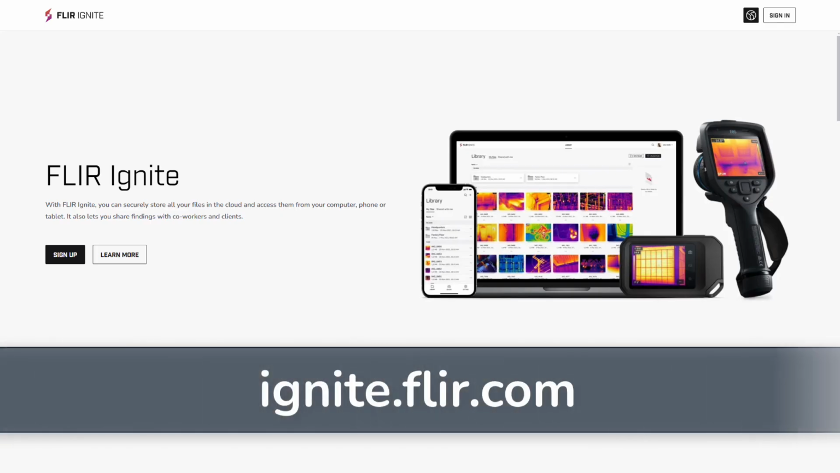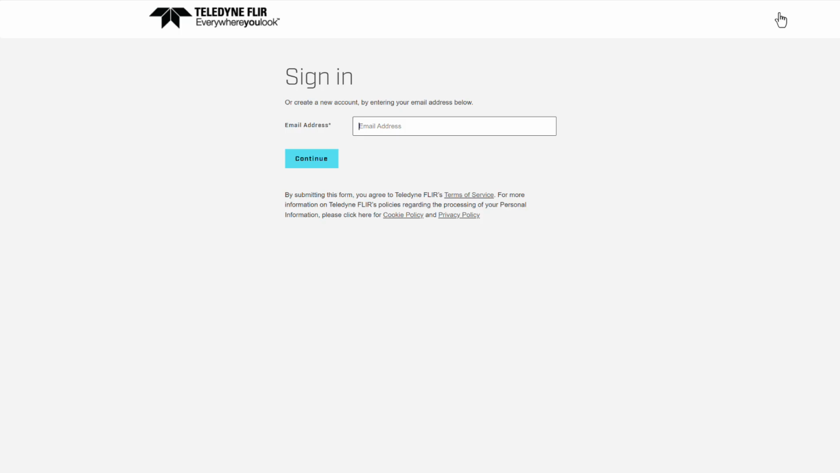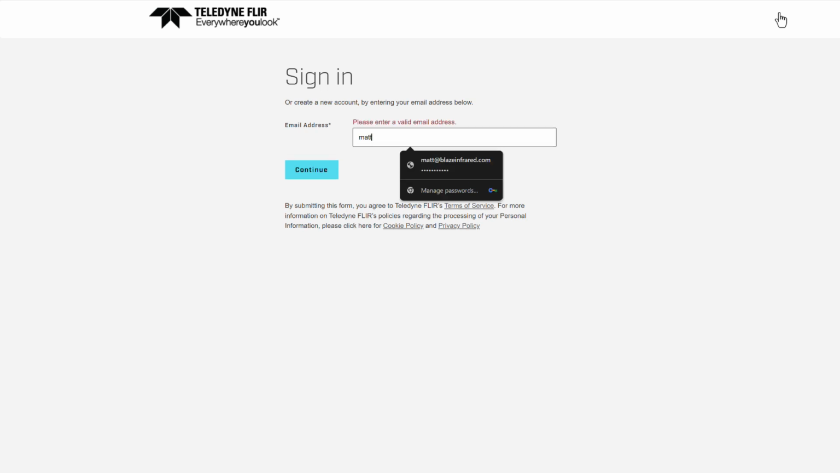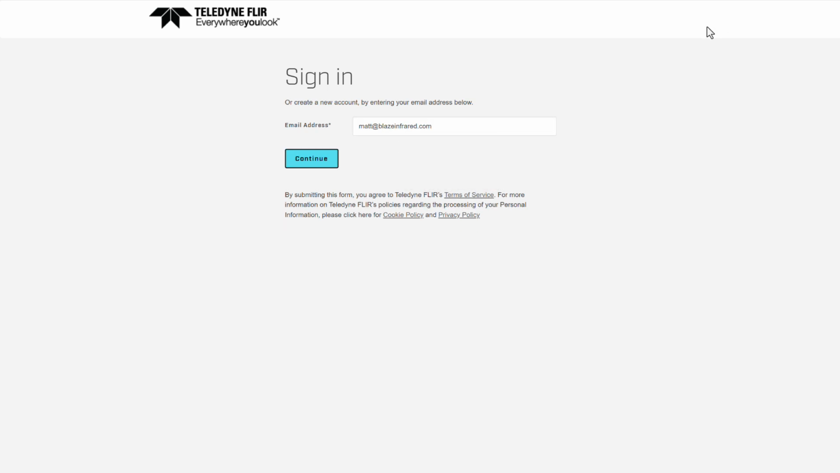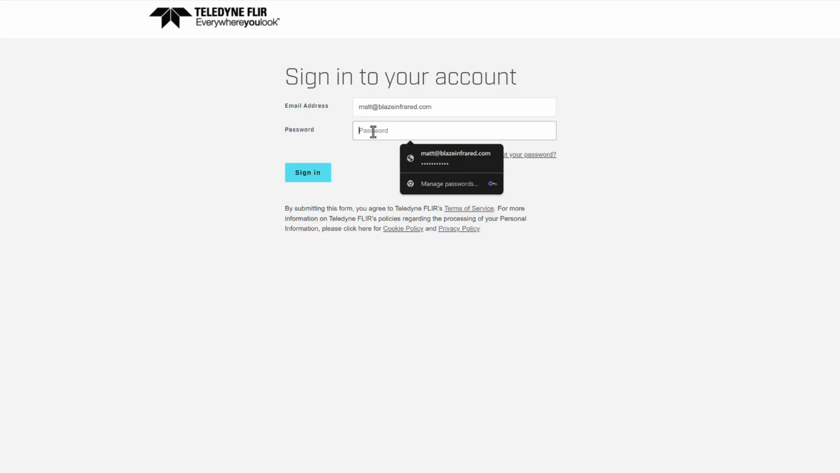Open a web browser and head to ignite.flir.com. Click Sign Up or Sign In to create an account. Enter your email address. This will be your username. Then select Continue, where you'll then be prompted to enter and create a password.